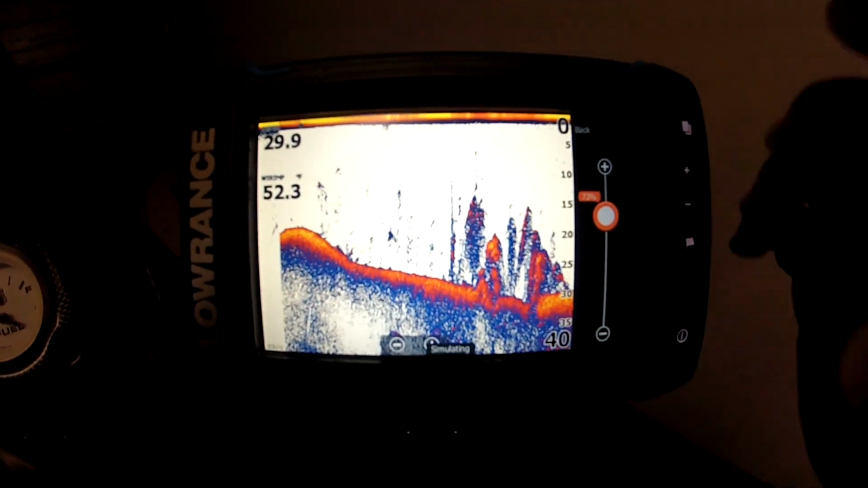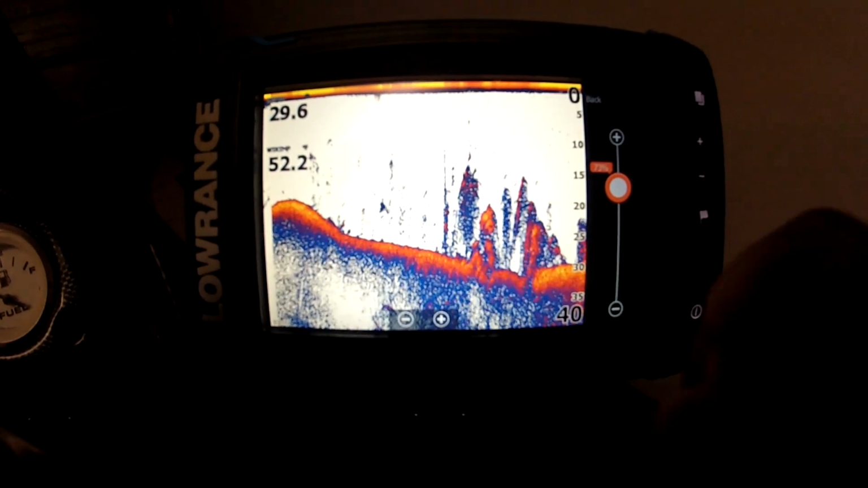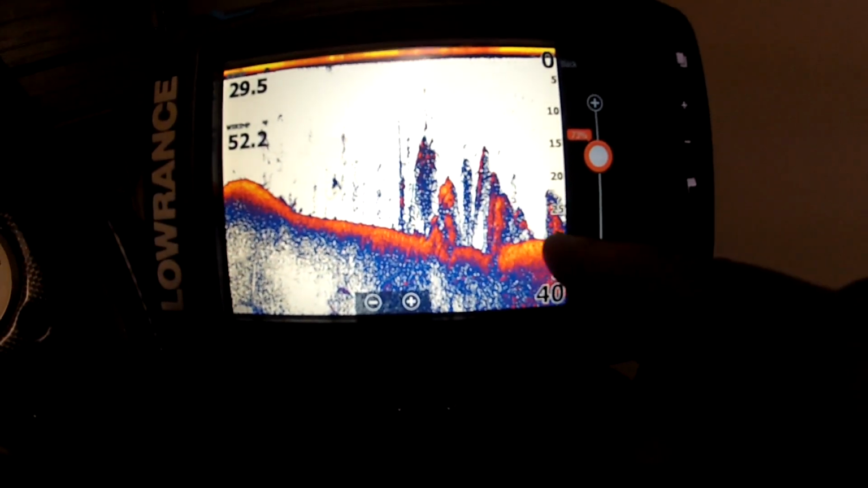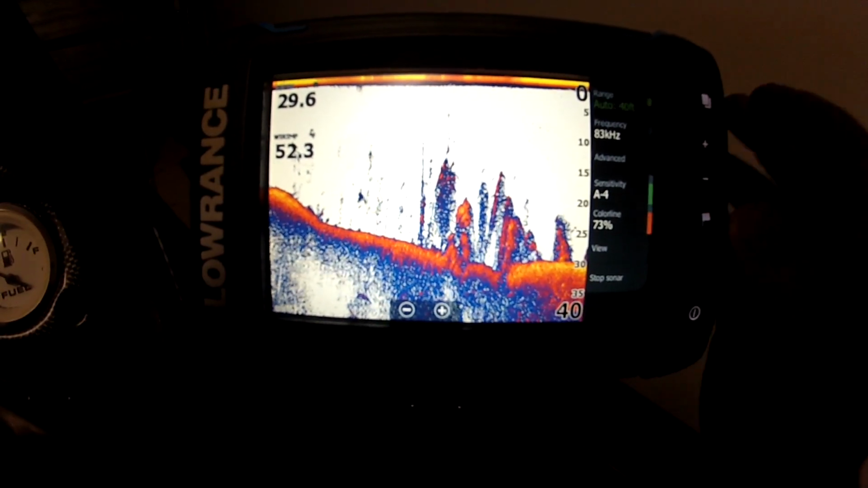The more yellow you get, usually the harder the bottom is. See that there? I would say that's more mud or sand because it's not so thick. And see here, it's thick. It's probably coming onto a more rocky bottom. That's how you read that.